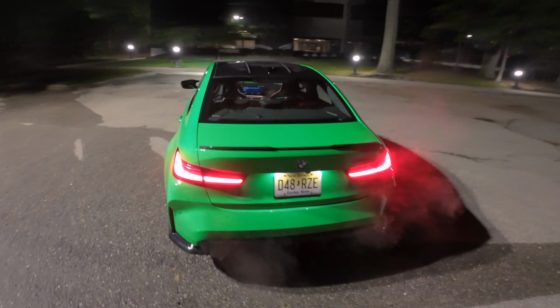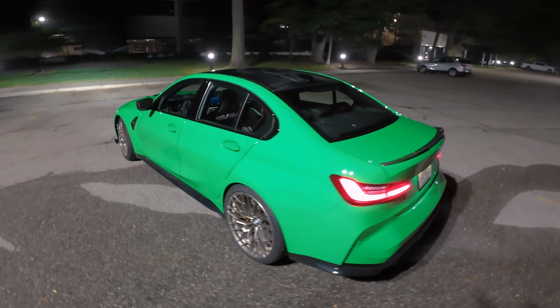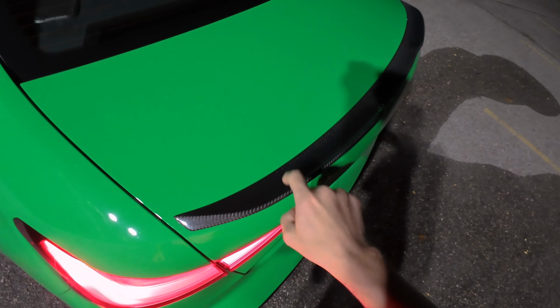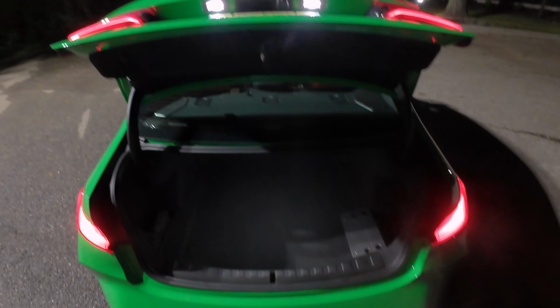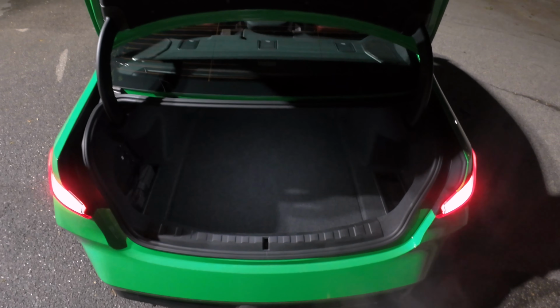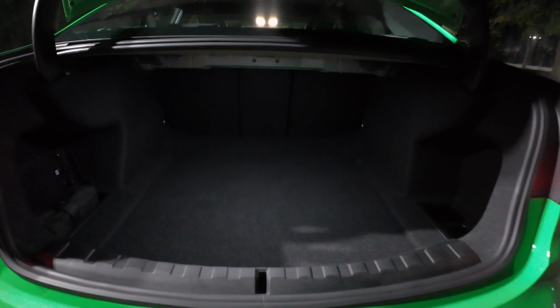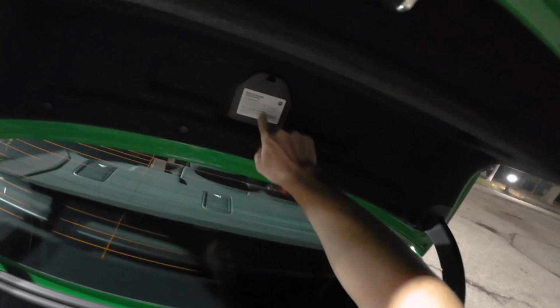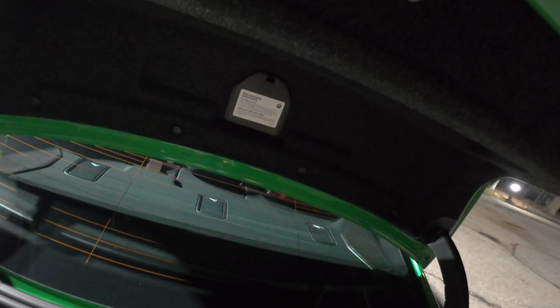Active exhaust, M Sport rear differential, little tiny carbon fiber rear spoiler, lots of carbon fiber reinforced plastic here, plenty of trunk space in the back of this M3, 40 folding rear seats. And I like how BMW has kept the traditional location for their toolkit. And instead of a toolkit now, you just get BMW roadside assistance and a phone number to call.